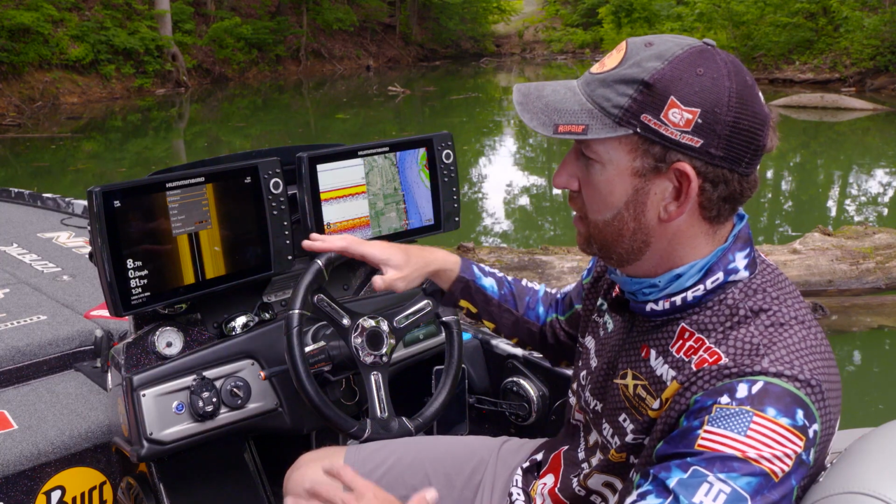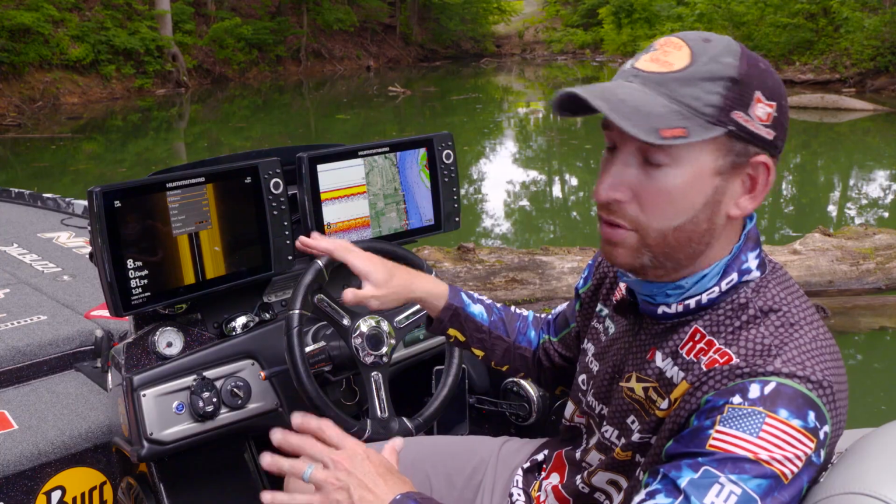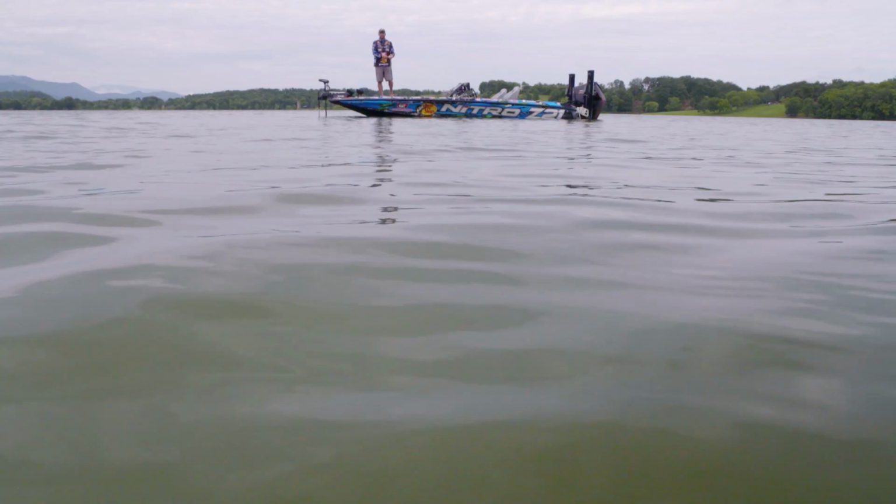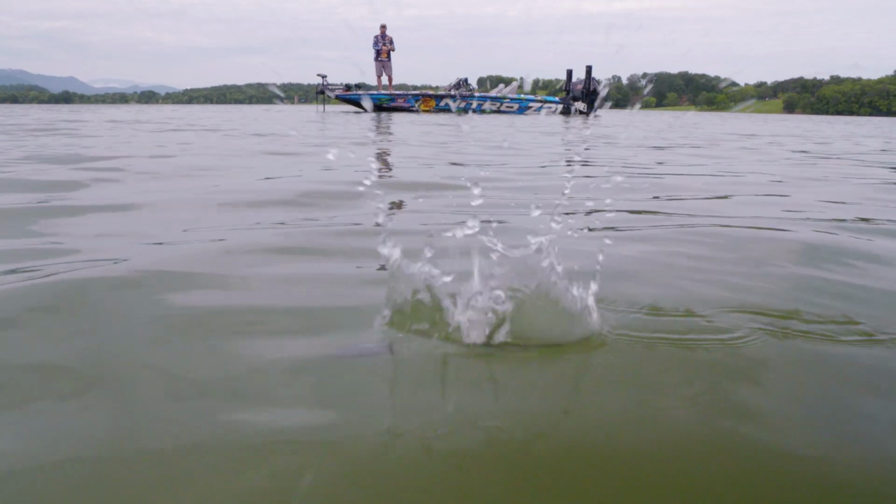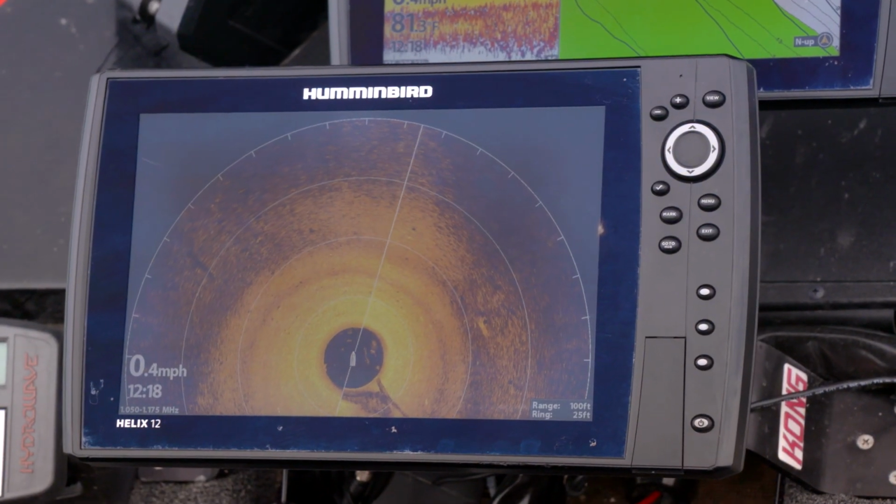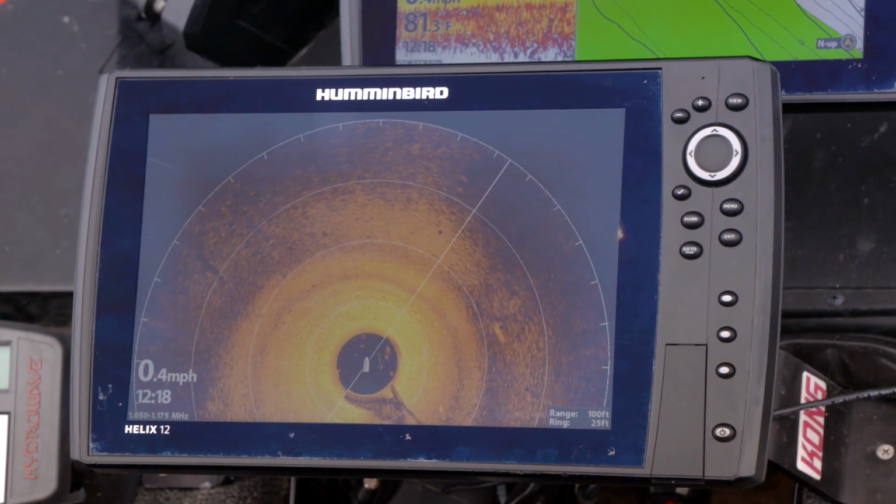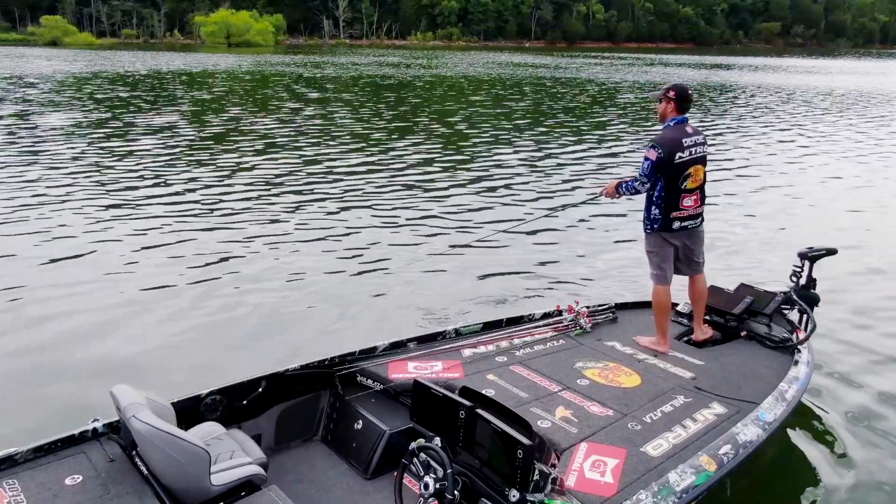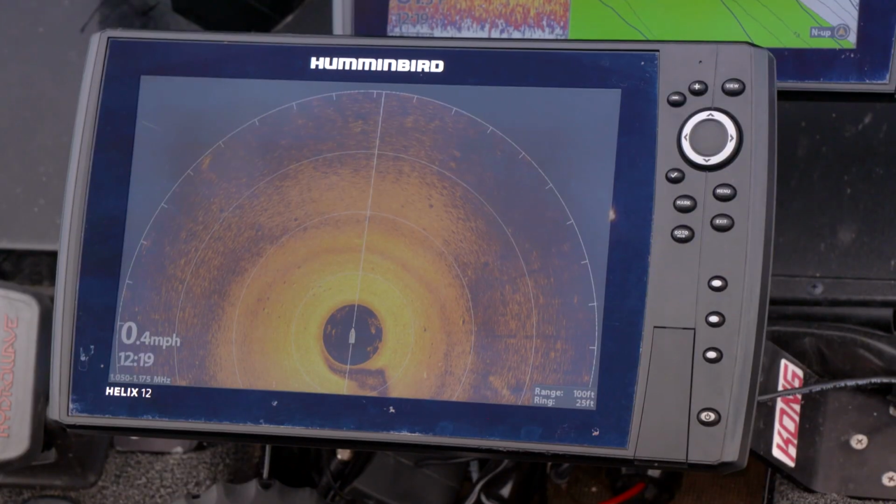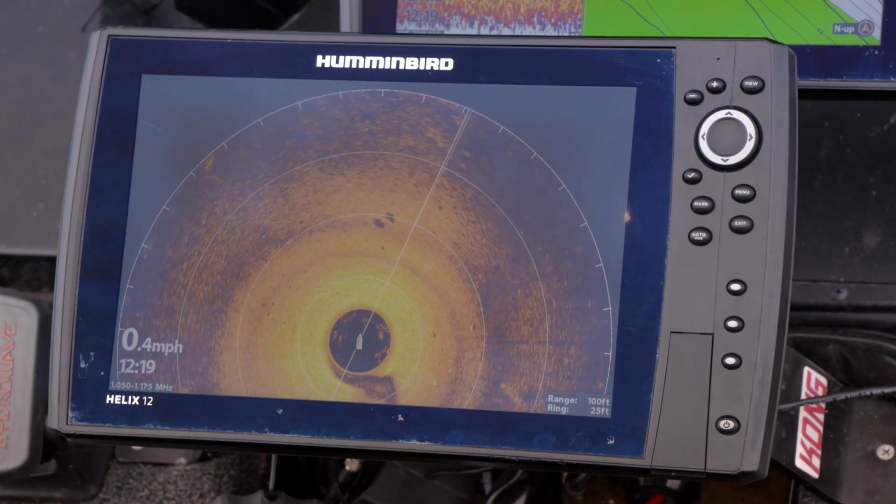And then a couple things that I leave the same regardless of where I go. One is the range. I always run it on a 100-foot range. For me, that allows me to have the same slate regardless of where I'm at. If I'm in 10 feet of water or if I'm in 50 feet of water, I know what stuff looks like on a 100-foot range. I know what a school of white bass looks like. I know what a school of largemouth look like. I can pick out those differences in them because I'm so used to looking at stuff on a 100-foot range.